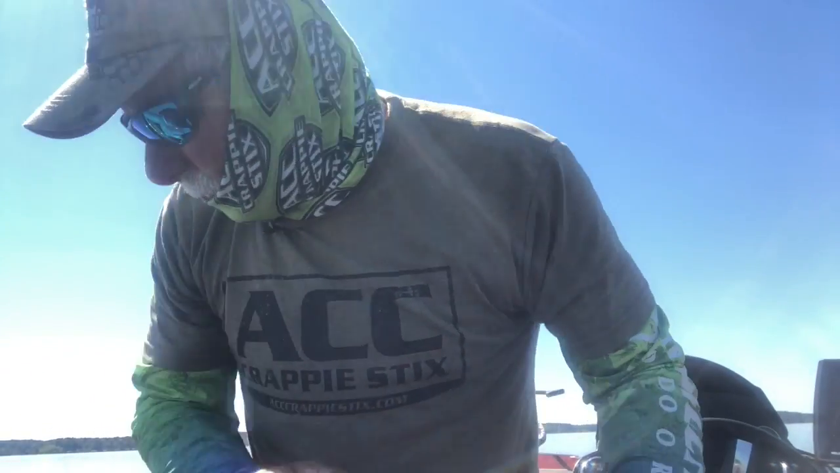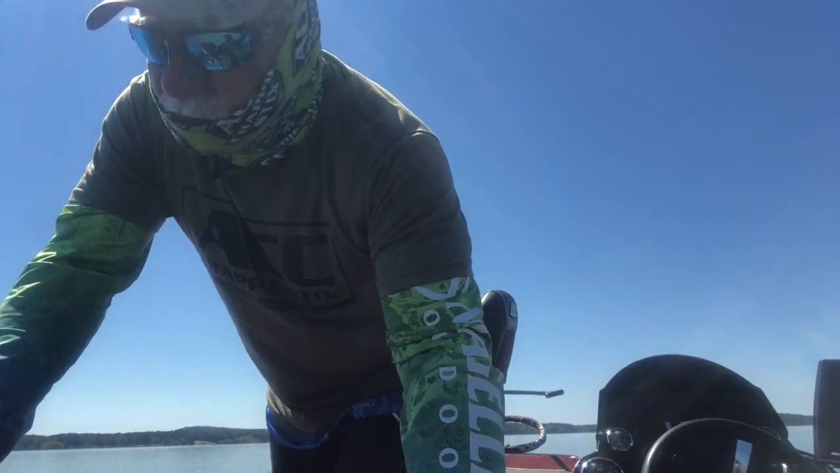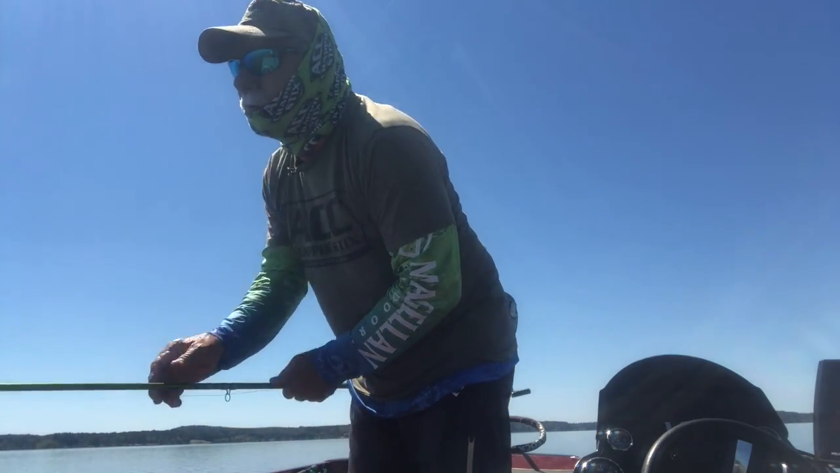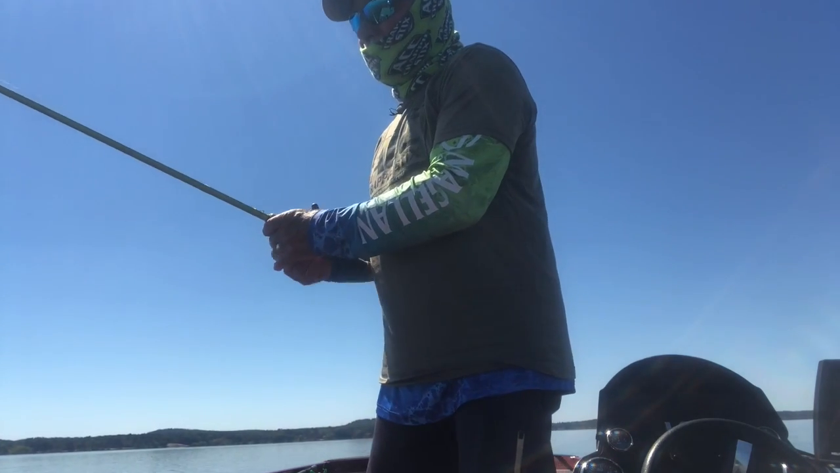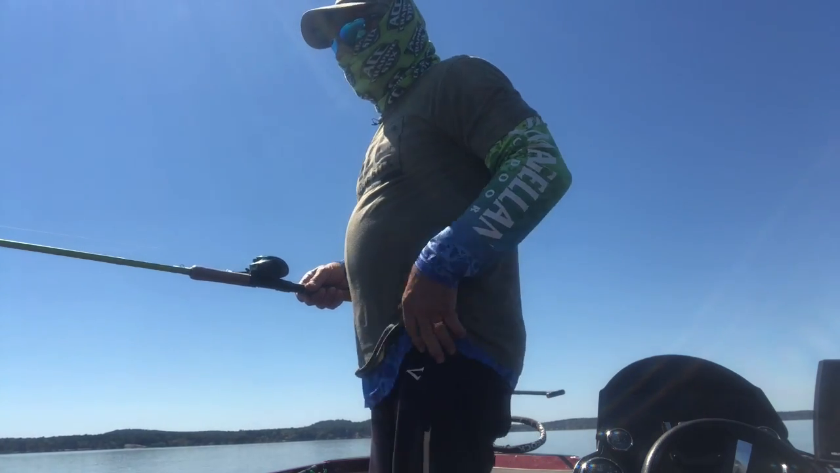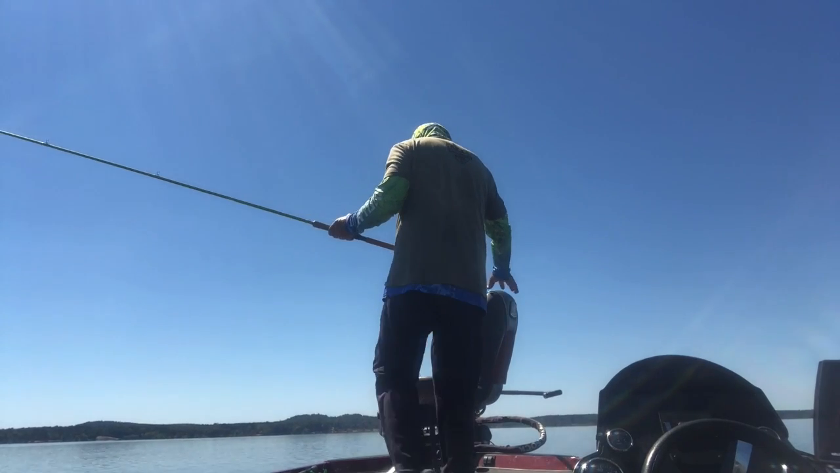Those fish don't run up there and nail it. You start slowly taking that bait away from him, and don't stop. Don't stop. Just keep slowly taking it away. And if he wants it, he may chase it up nearly to the surface, and then you'll feel him on there. Don't jerk it. Just lift it up slow. He'll be on there. Don't give him any slack.